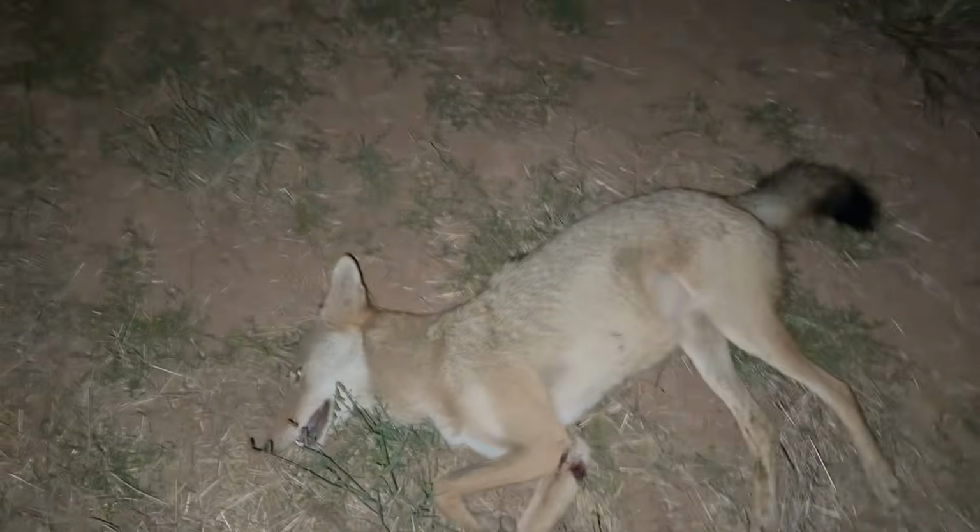All right, guys, we just absolutely smoked that coyote. Just walked all the way out here. A little small guy. There was another one that Tim and them went after, and we never heard them shoot, so I don't think they got them, but there's some pigs down here, so I think we're gonna try to go get on them next.